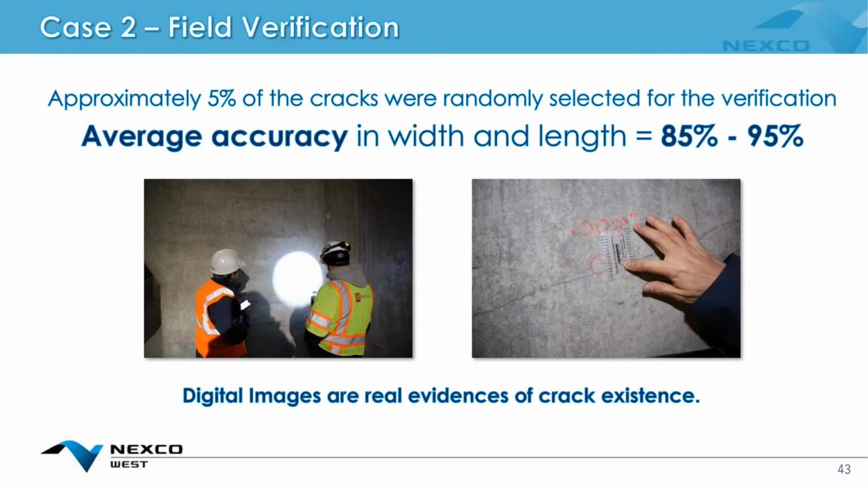And these are thousands and thousands of cracks we're looking at here, and about 3.5 million square feet of area analyzed. So to have a 95% accuracy rating on that is, I think, pretty impressive.